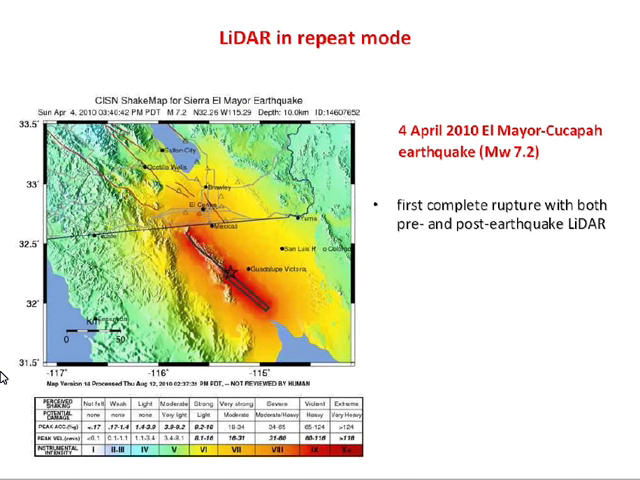So the first major rupture for which we had pre- and post-earthquake LiDAR was an earthquake in Mexico, just over the border between California and Mexico. So San Diego is down here. This is the Salton Sea and the Coachella Valley up here. So this is basically part of the San Andreas fault system. And there was a large strike slip earthquake here in 2010.